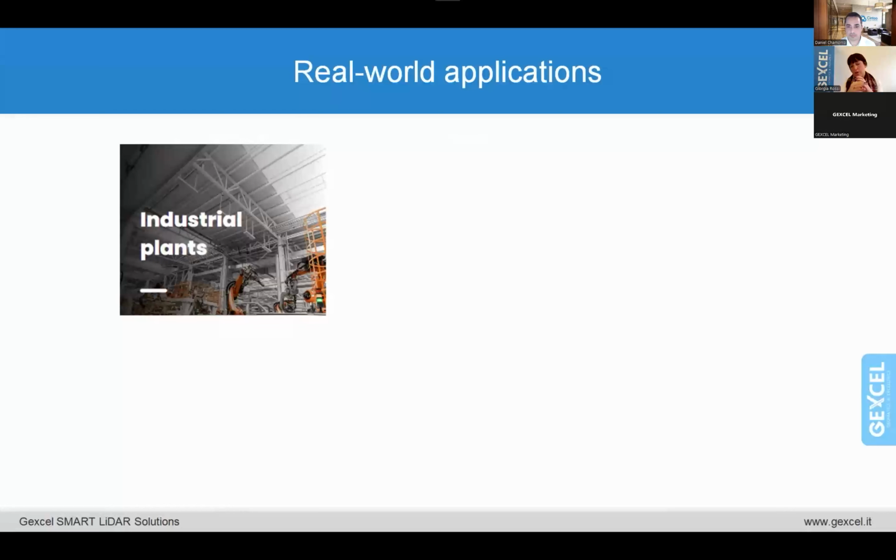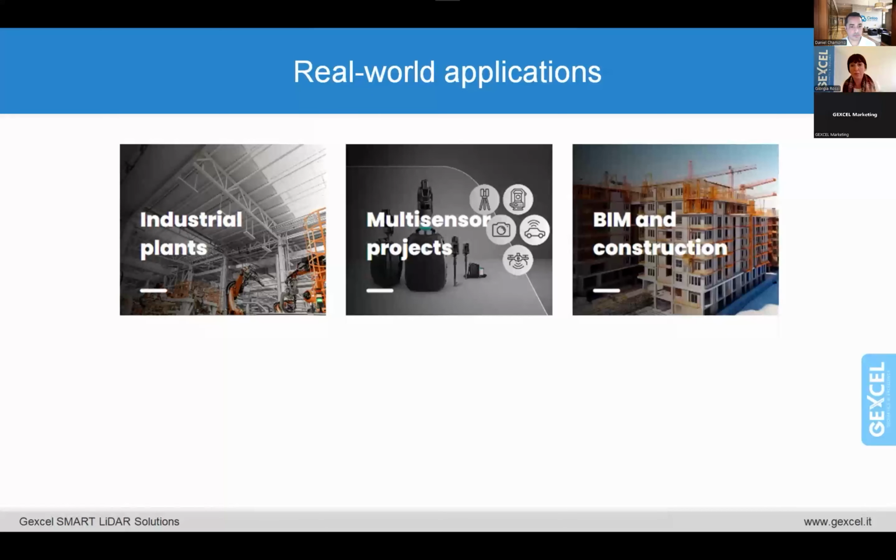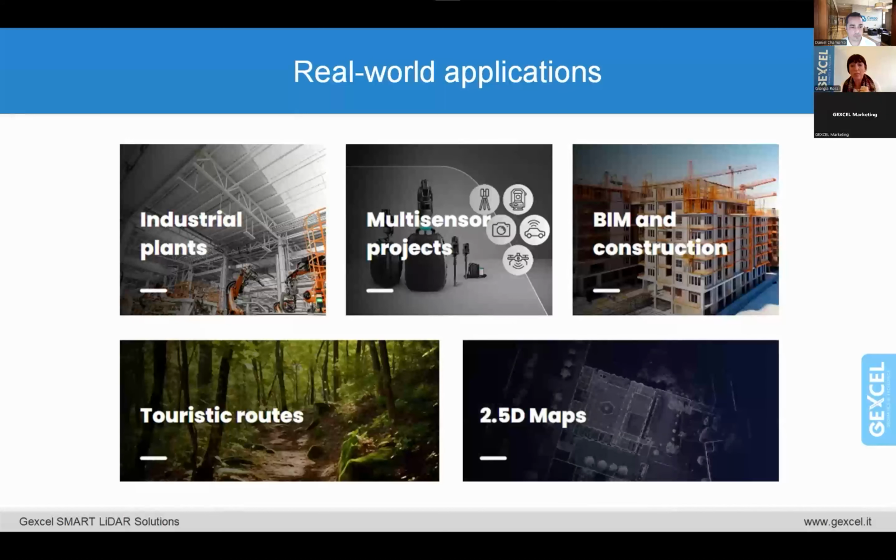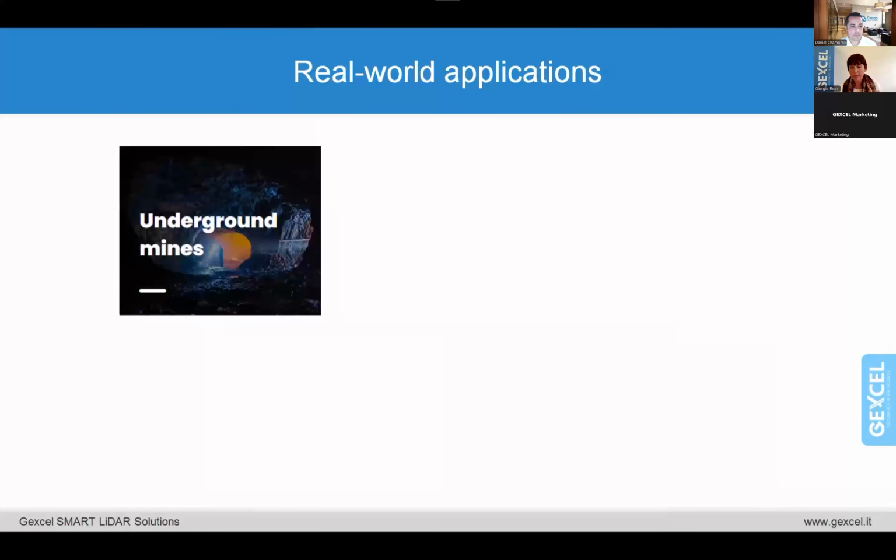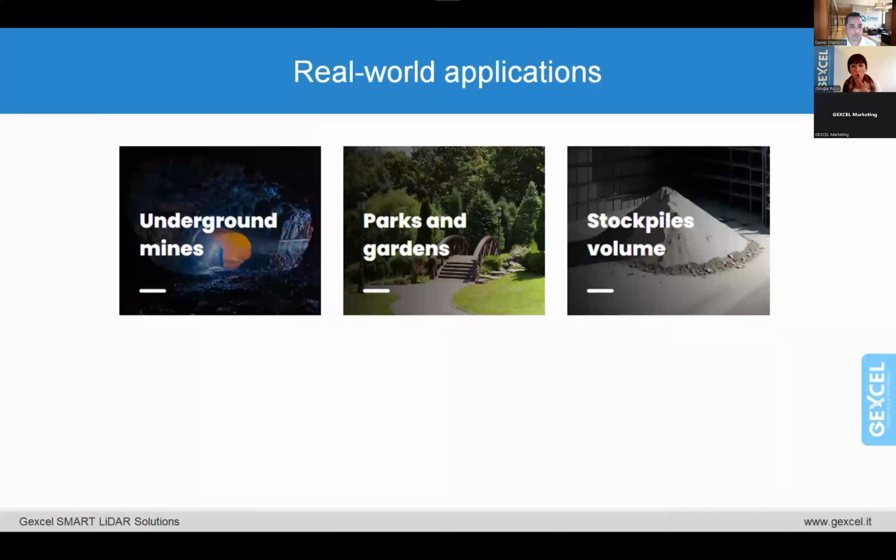Just a very fast showcase about the real world applications that Daniel also introduced before. So industrial plants, multi-sensor projects, BIM and construction, touristic routes, for example 2.5D maps, underground mining, galleries, tunneling, parks and gardens, stockpile volume.